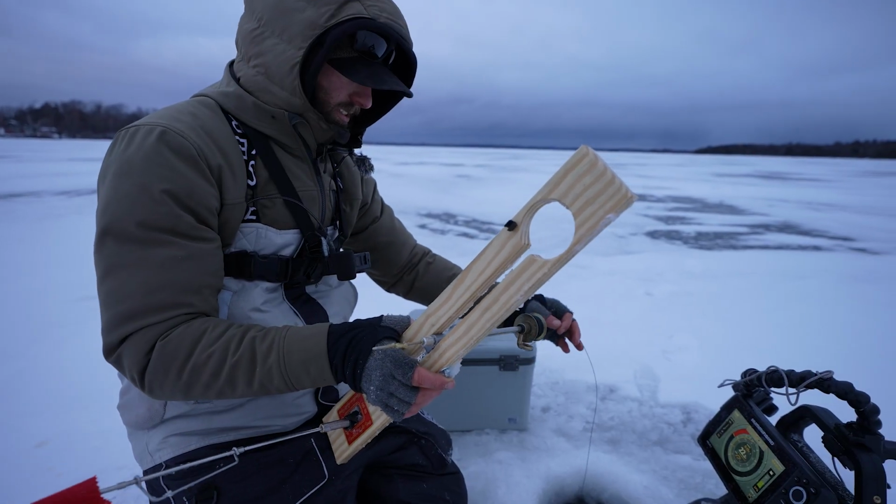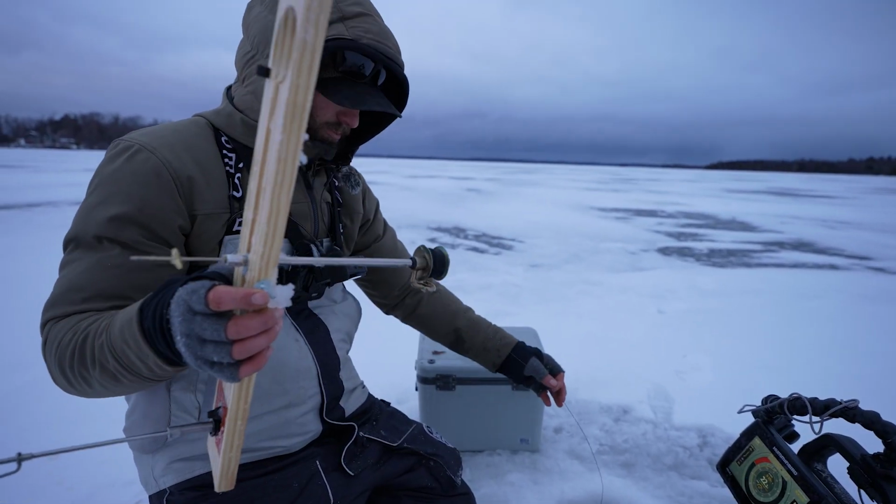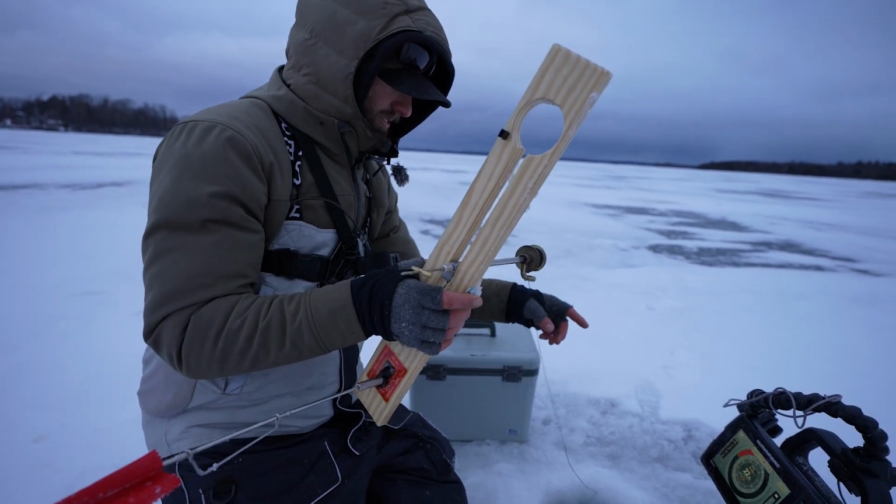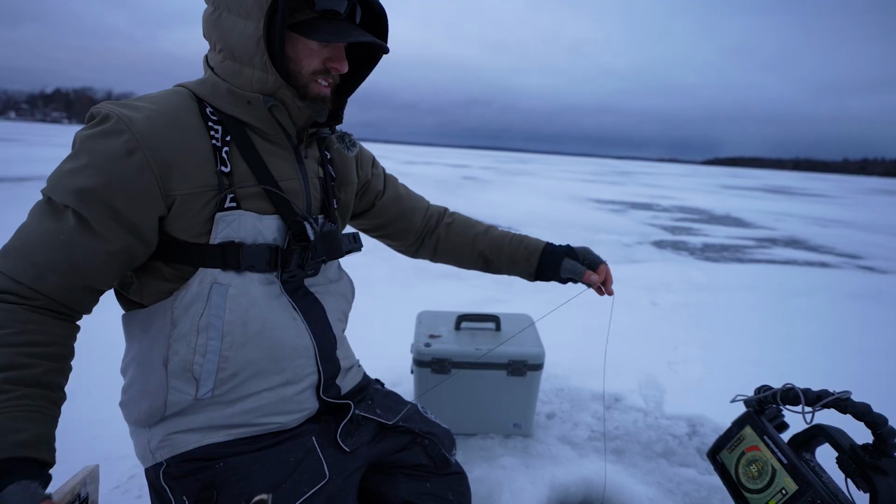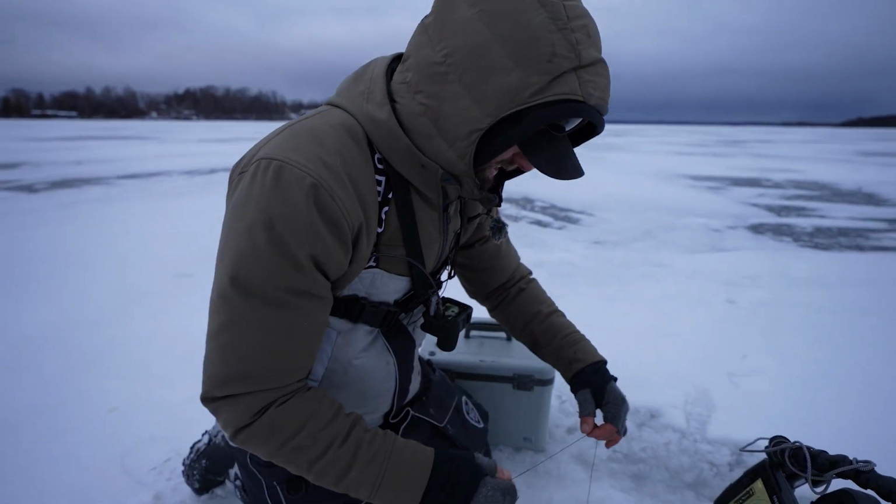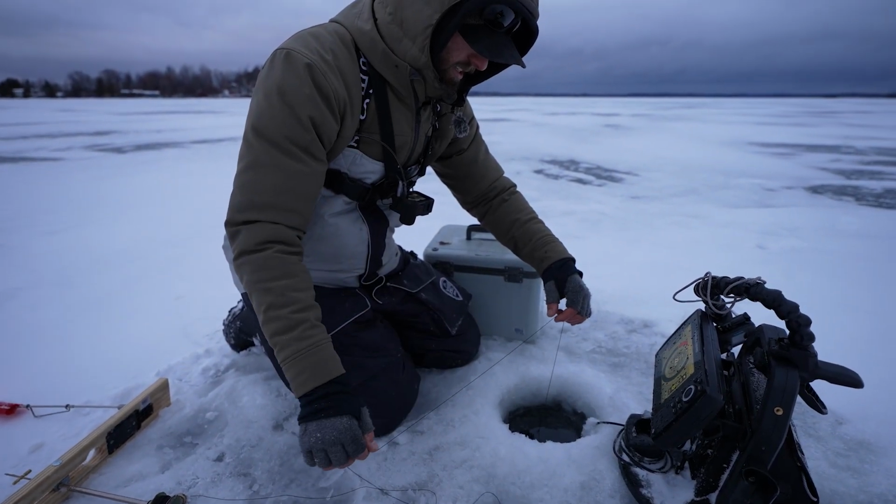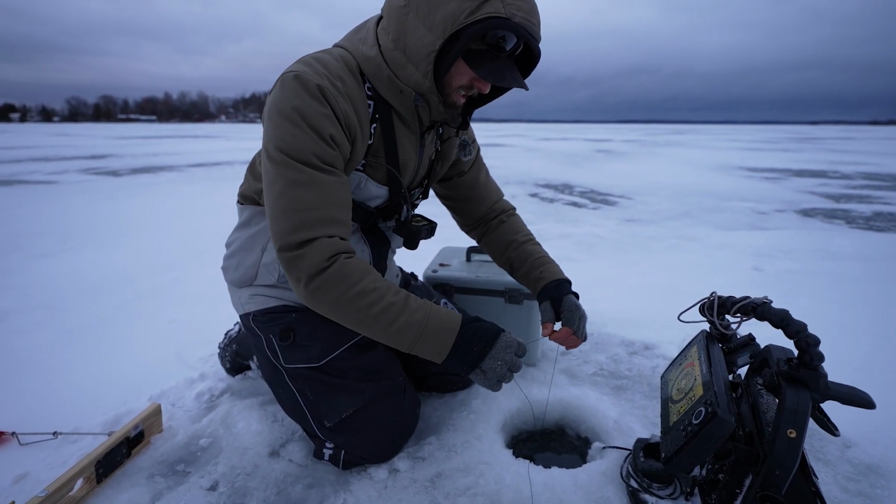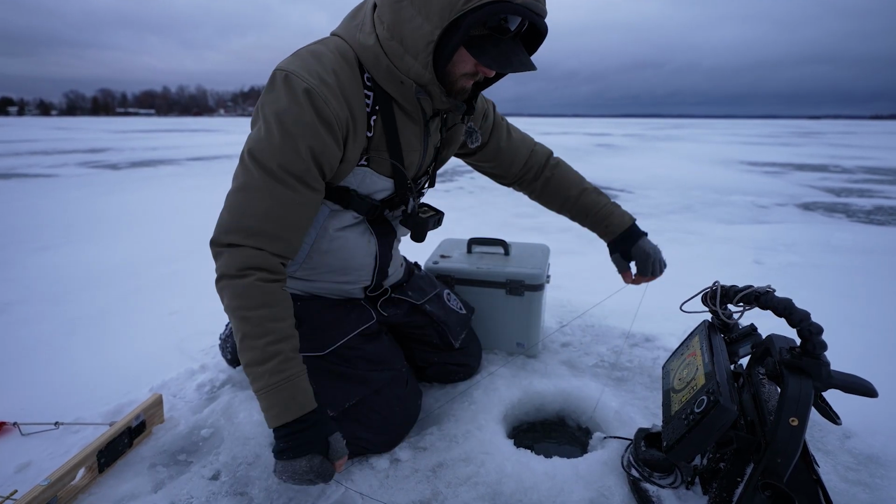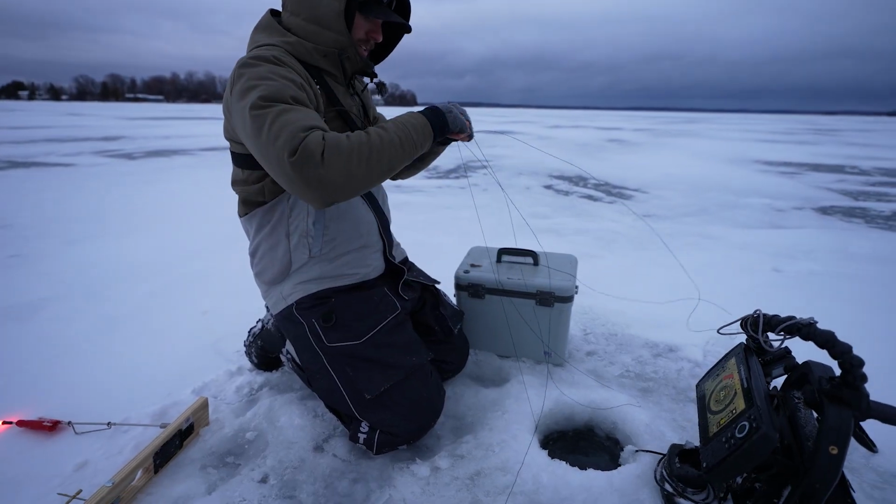We literally just got to our evening spot, set out the first tip up. Figured we might as well keep a couple set lines in play. As I was setting it, I told Mitchell, yeah, one's right there already. Sure enough, flag pops off. So we'll see here if we got something legit on. Got him right there. Well, we're gonna get one on a tip up here.